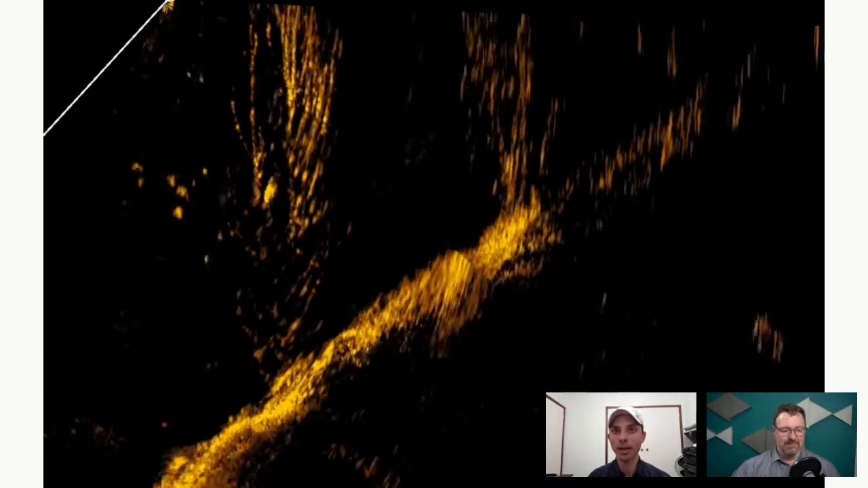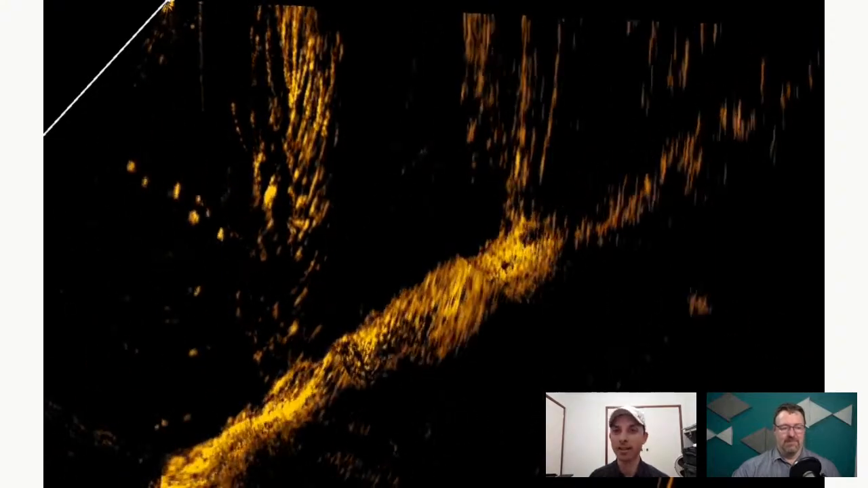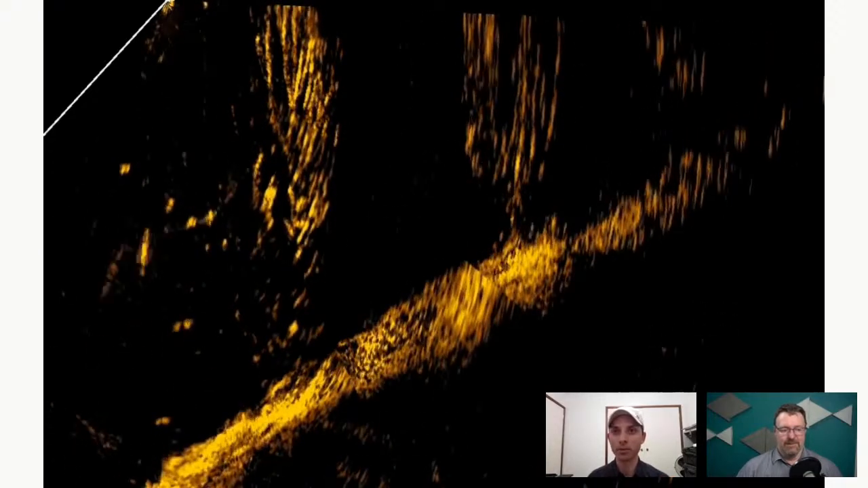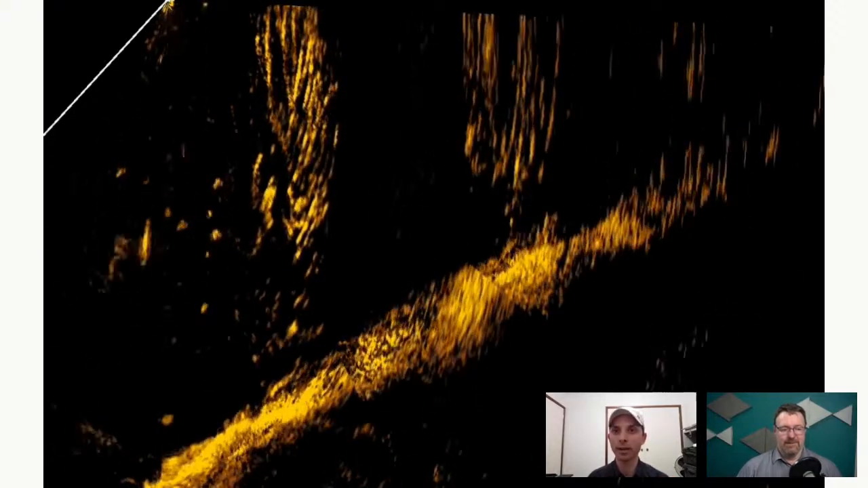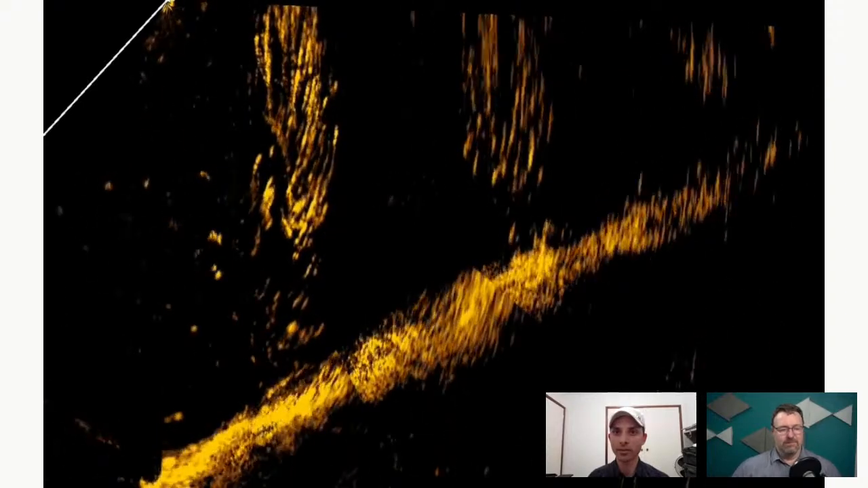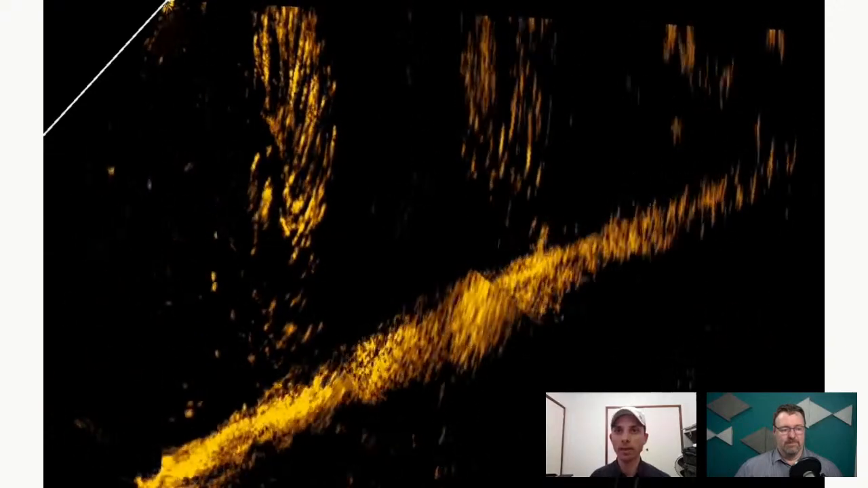So fluorocarbon, fish can't see fluorocarbon. Well, I can tell you what, Active Target can't either. So that's another aspect which has been pretty clear and pretty awesome to see, that you can't see that fluorocarbon. Those fish, those schooled golden perch, just hovering on the lure. They're not committing.